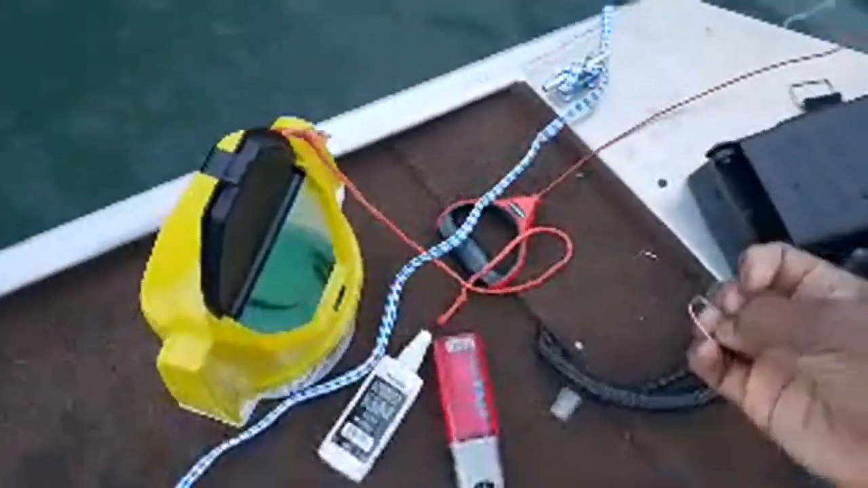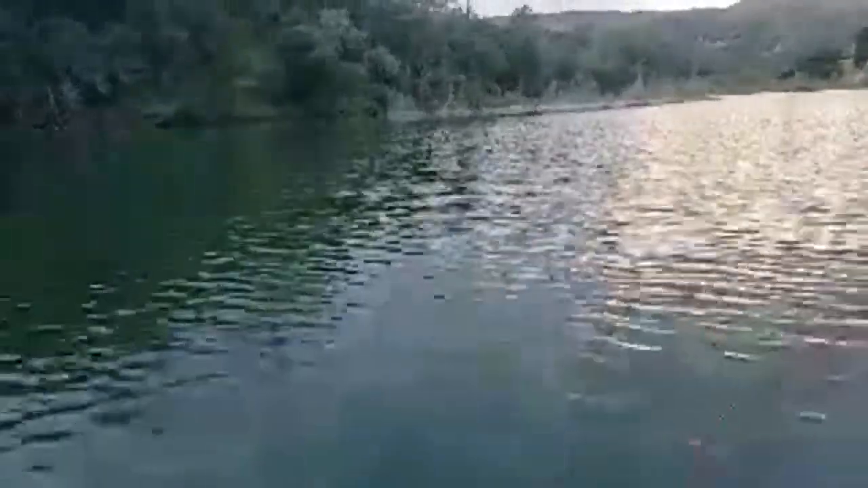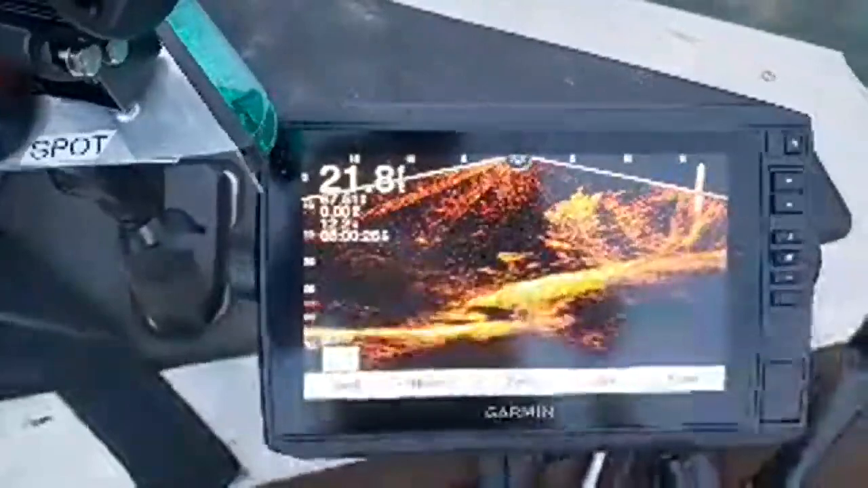Now, some of you all will go to my Instagram page. You can see what we were doing one night. We'll throw another one of these little minnows on here real quick. Look at that fish right there, swimming right up under us.